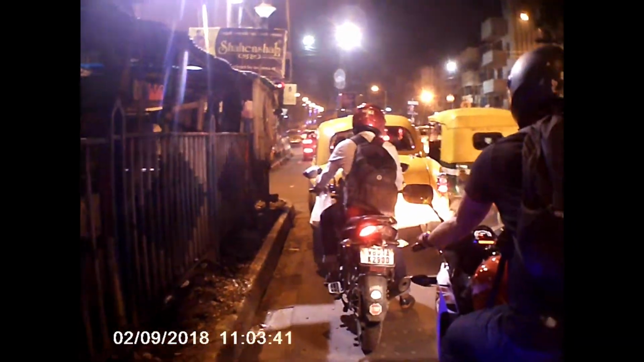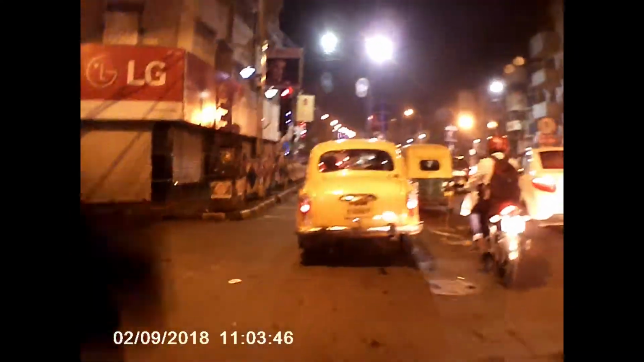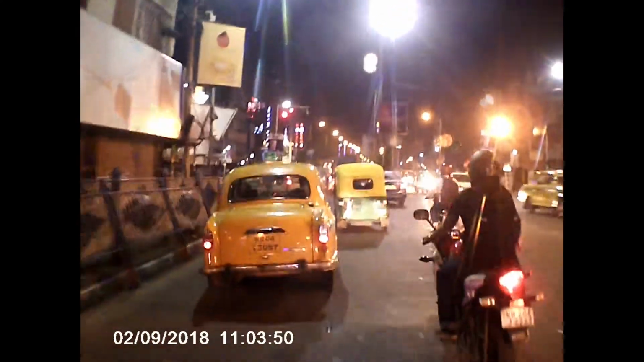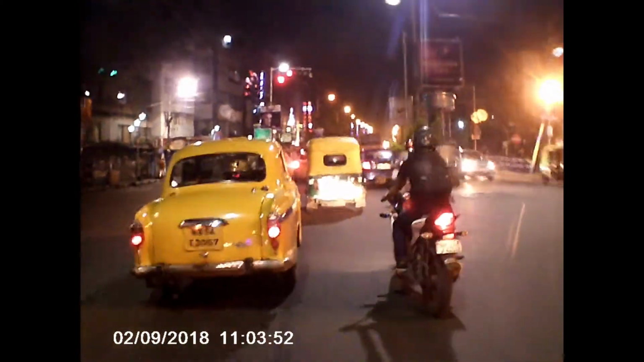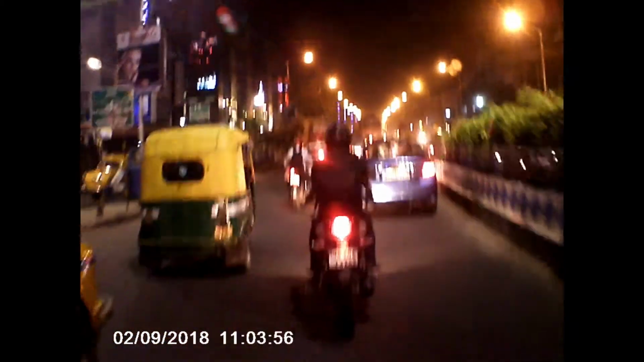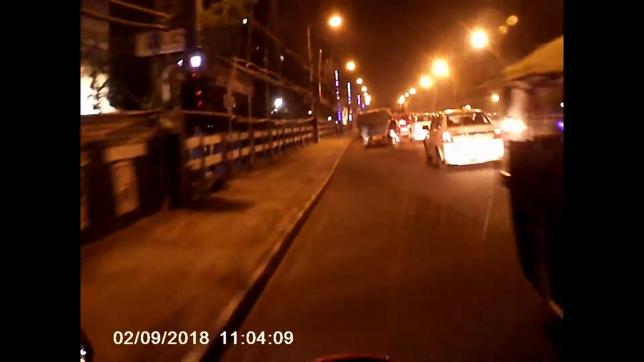Okay, we're good to go. So let's see what's the reason of the long signal. Okay. Oh, so there's the reason. There's a truck filled with bamboos. Oh man. The left side of the truck is on the footpath.